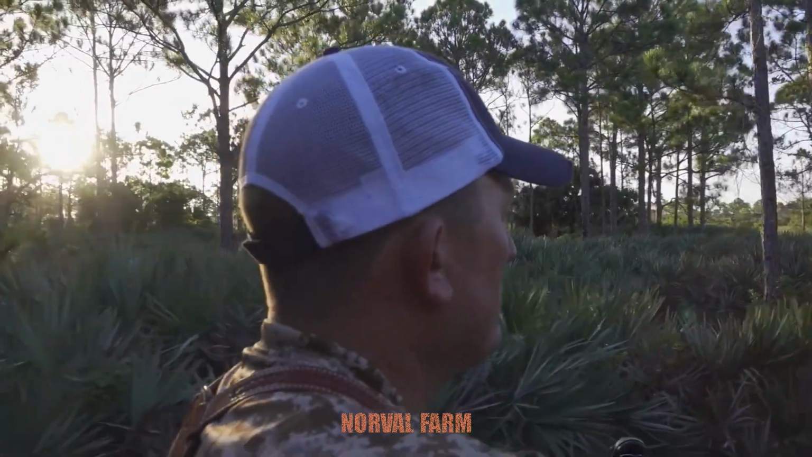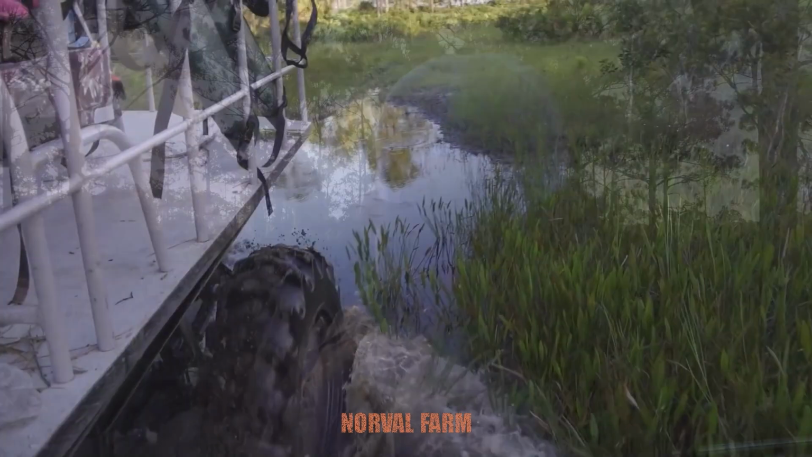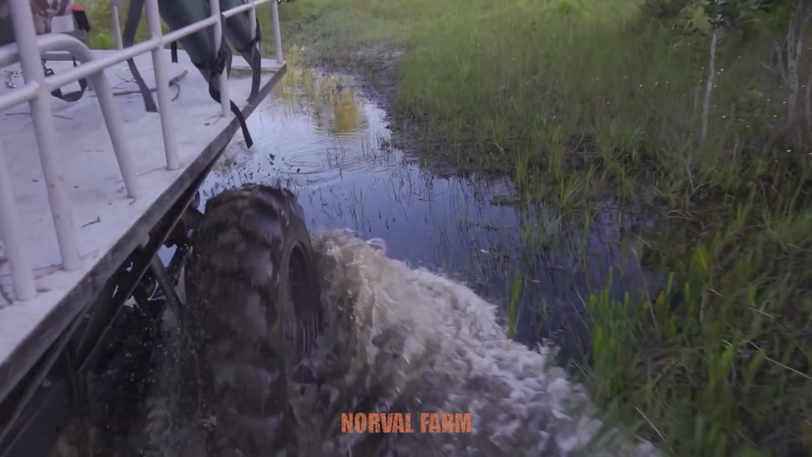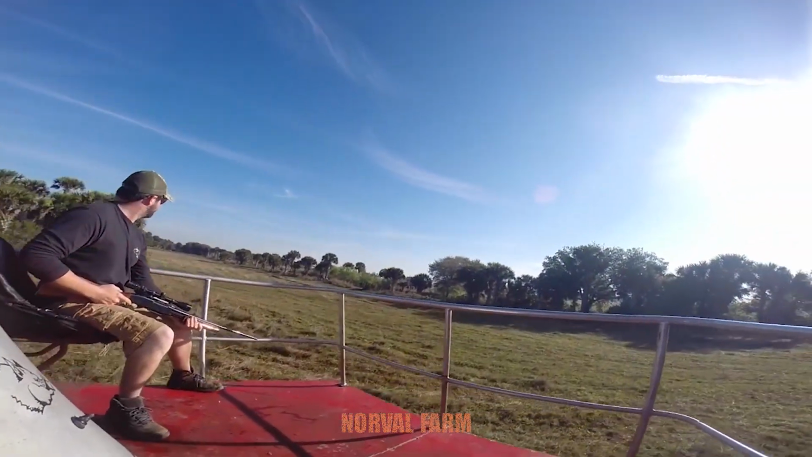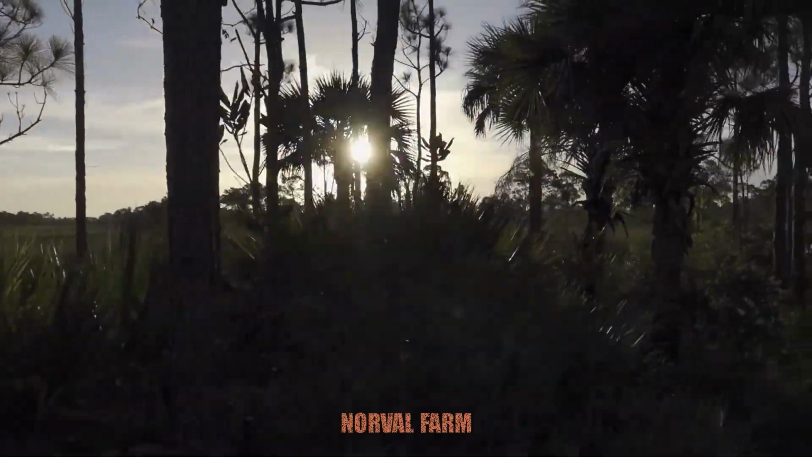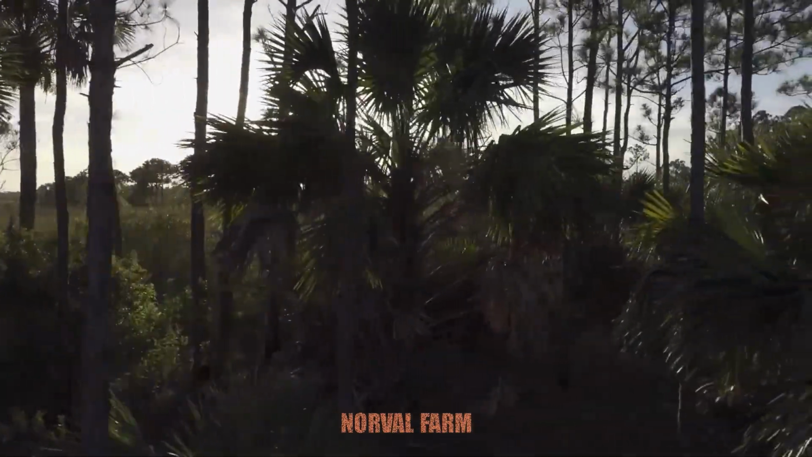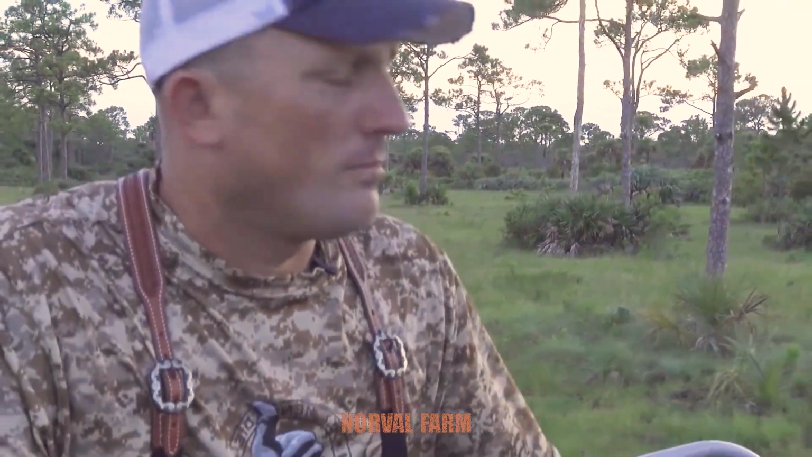The heavy rain 3 days ago had turned many forest roads into sticky mud bogs, but we had anticipated that, so the team moved in using a swamp buggy. While on the buggy, we took the chance to discuss strategy. The wind was blowing from the southeast, and in just about an hour, it could shift as the sun rose higher. Luckily, within the first 15 minutes, our target appeared.